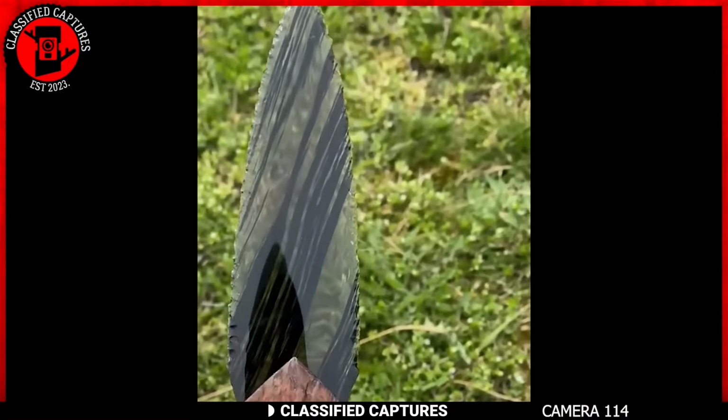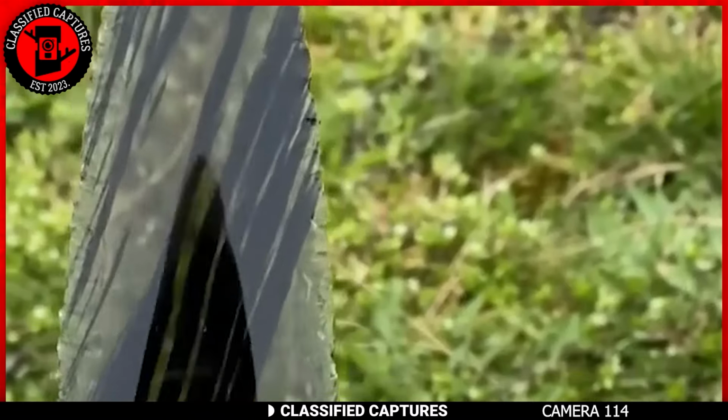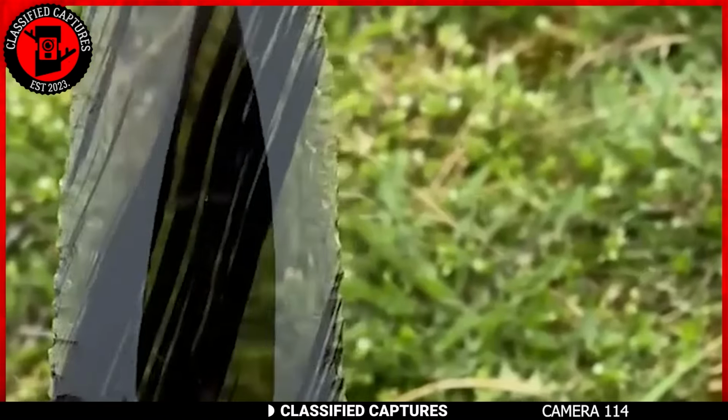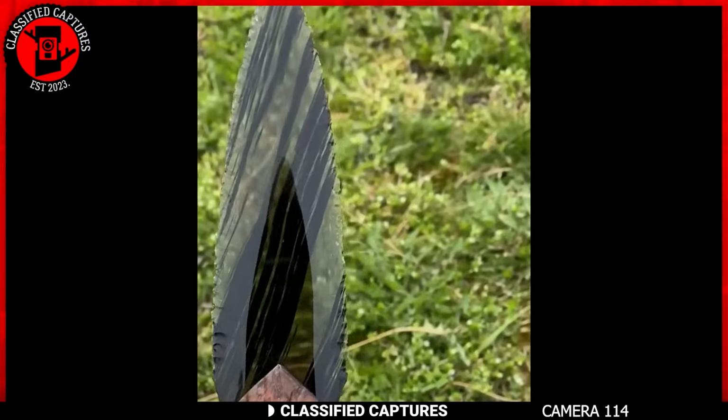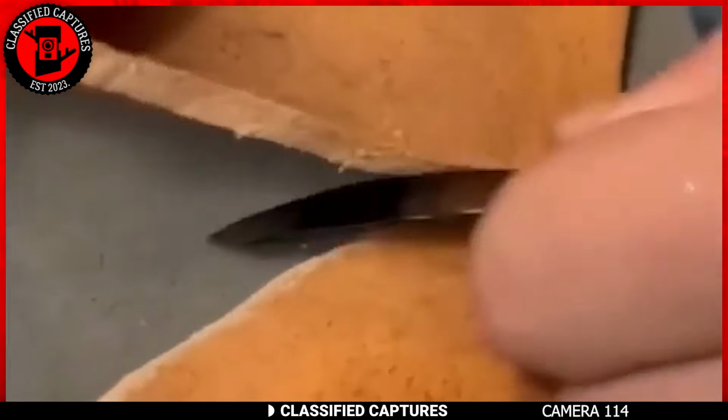Do you know what an obsidian blade is? No? Well, today is your lucky day. Take a look. This blade is known as an obsidian blade. It's the sharpest blade in the world, crafted from volcanic glass or lava.